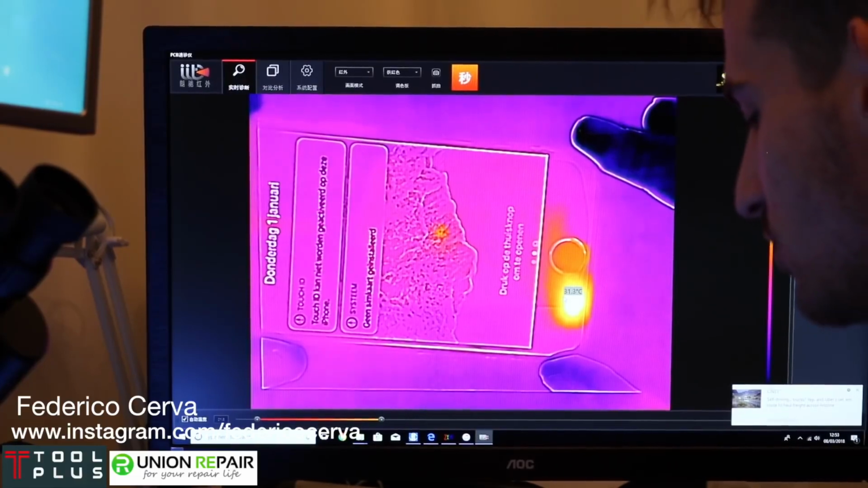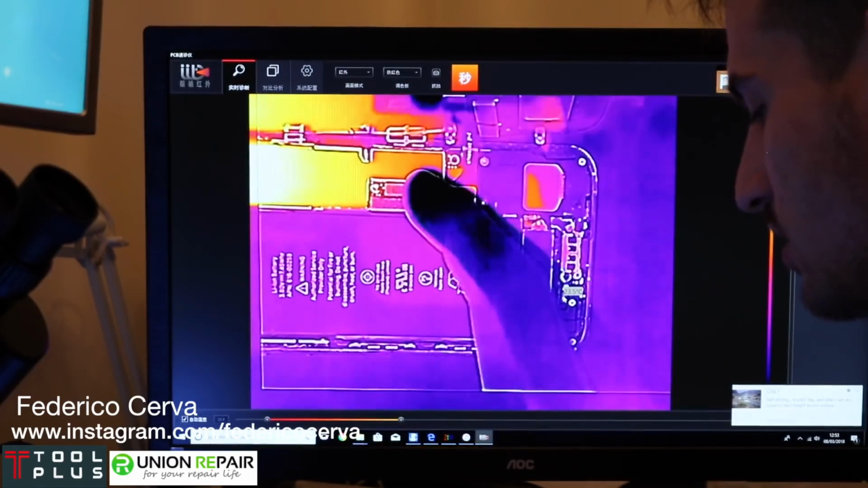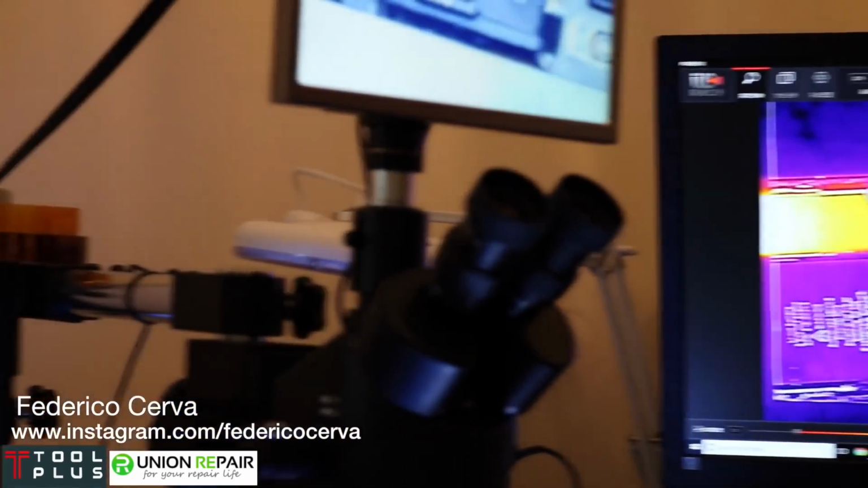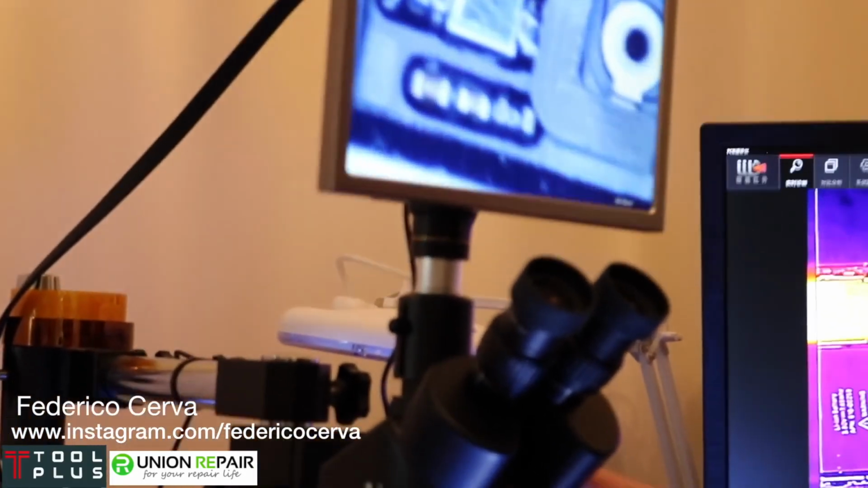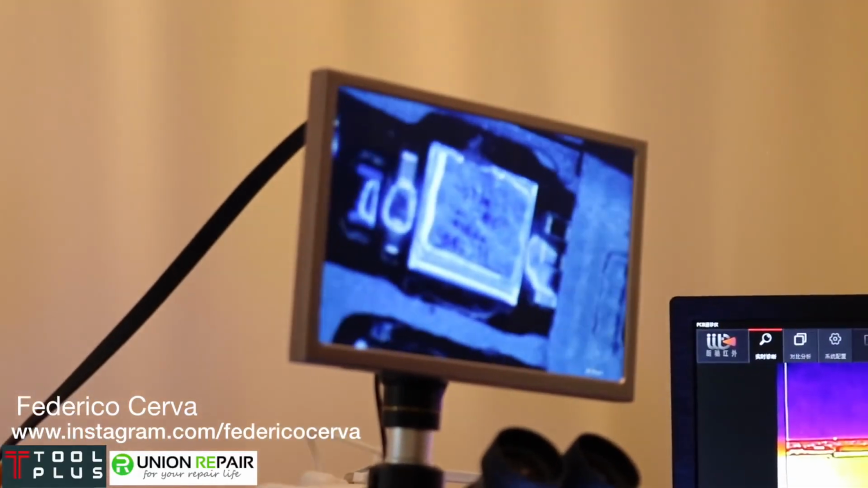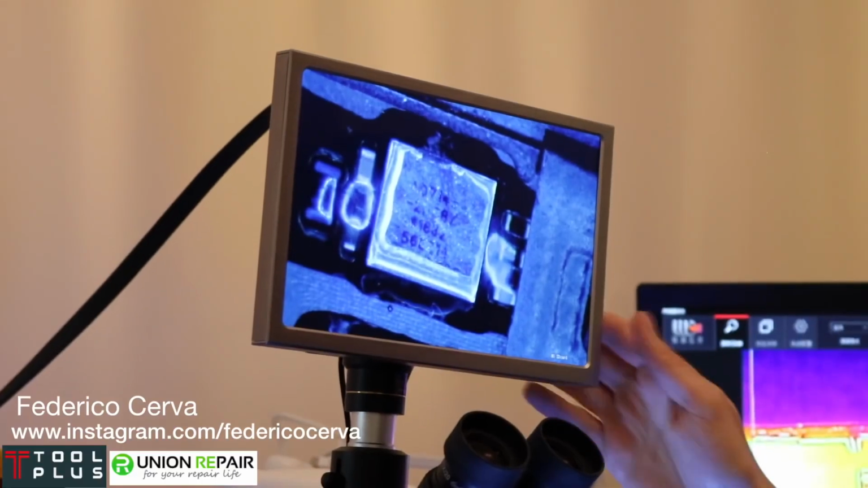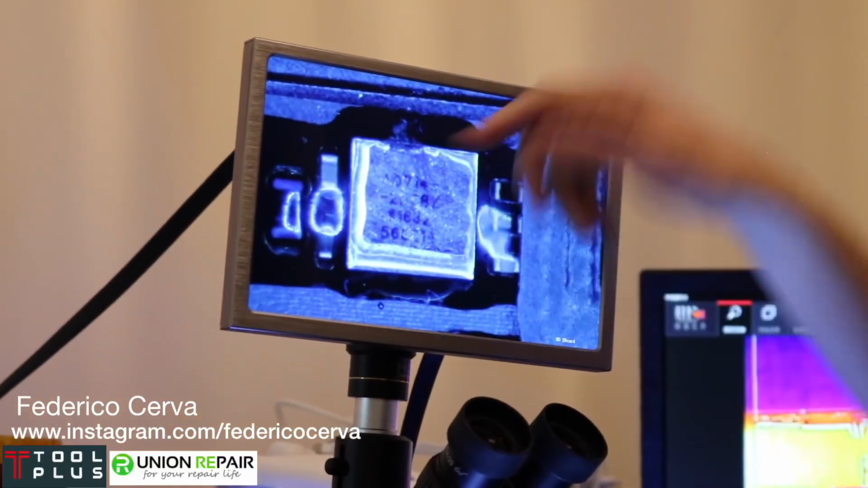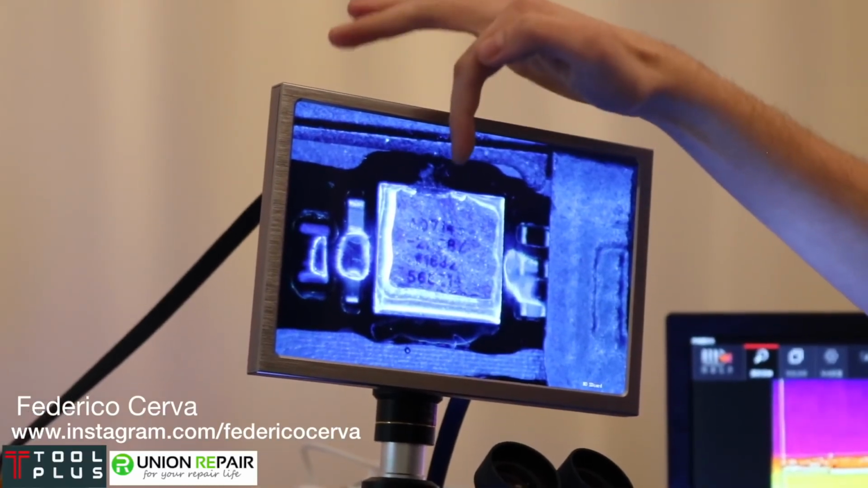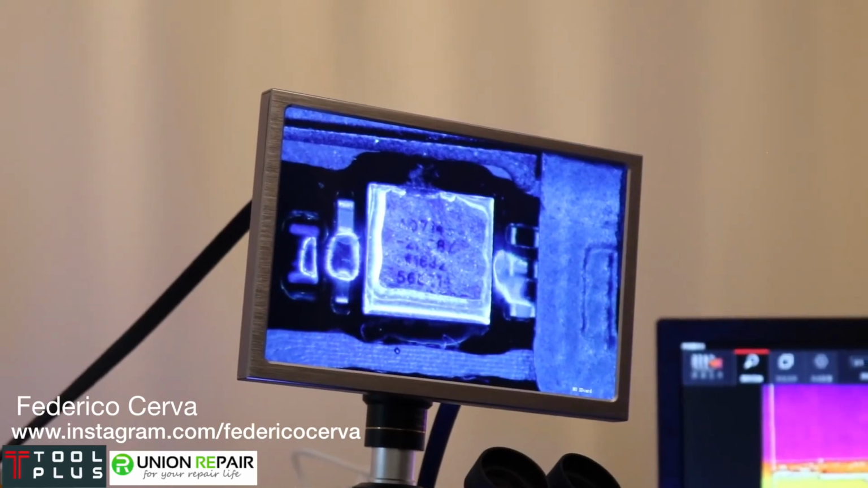So now what we're going to do is, if we take off the screen, can we just focus up on here, Dad? If we take off the screen, if you focus on to where that shows, we can see that it's cracked. How's the focus on that? It's fine. So over here, the technician came in with their tool to open the iPhone 7 and has cracked the actual Touch ID cable. So now we've told the whole story with this thermal camera.